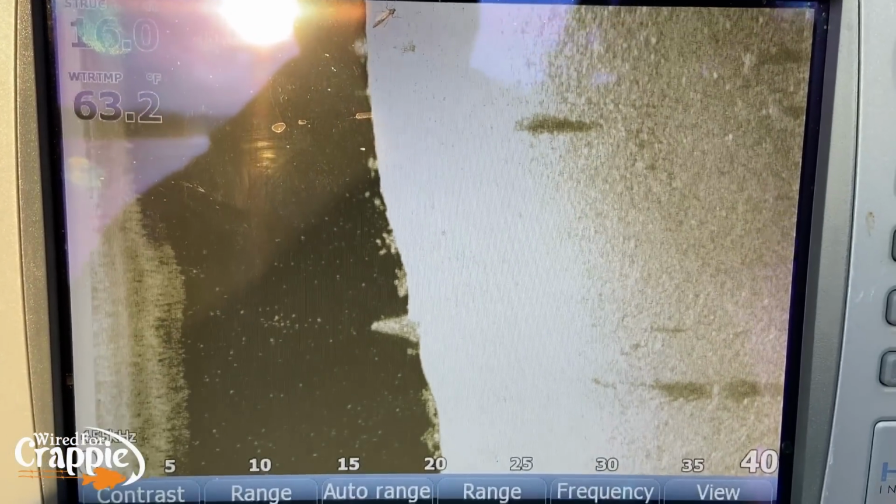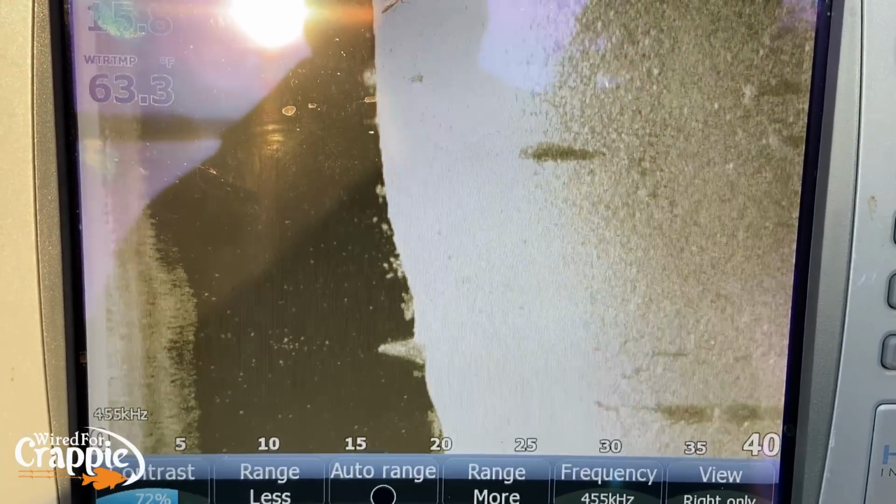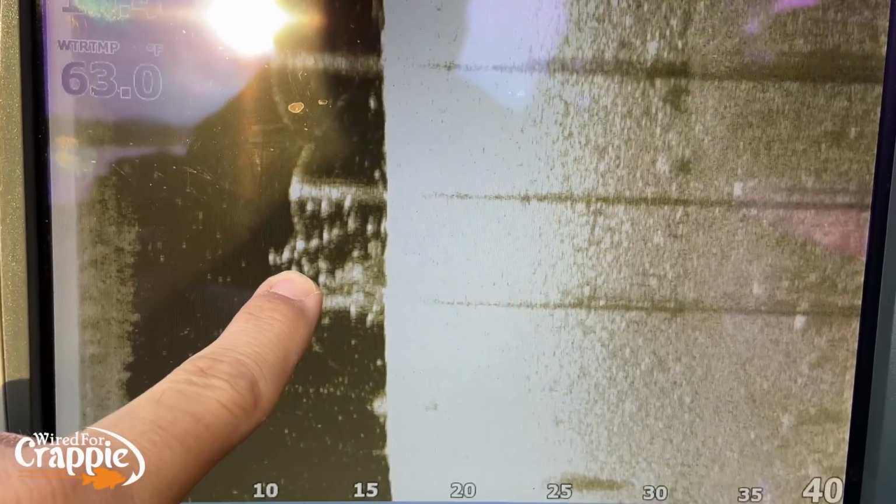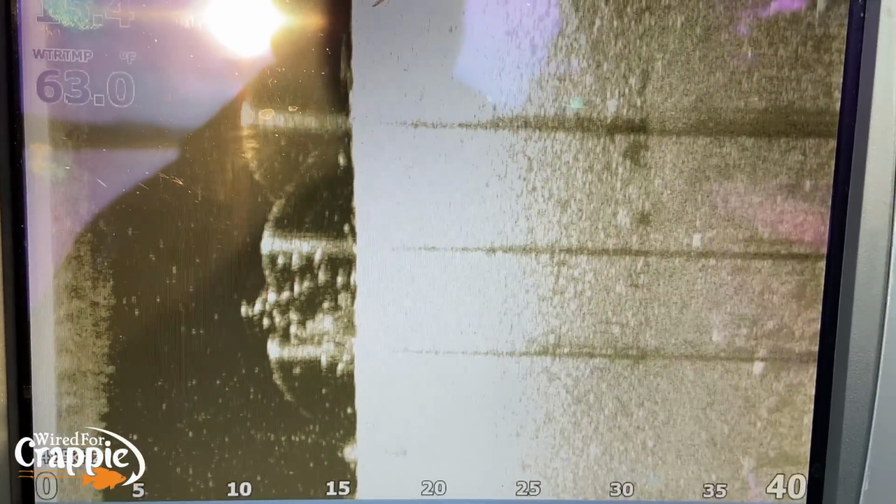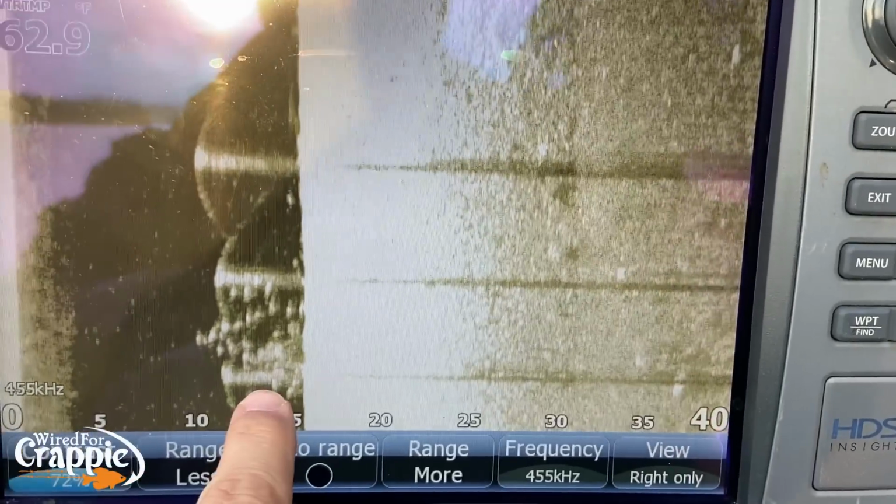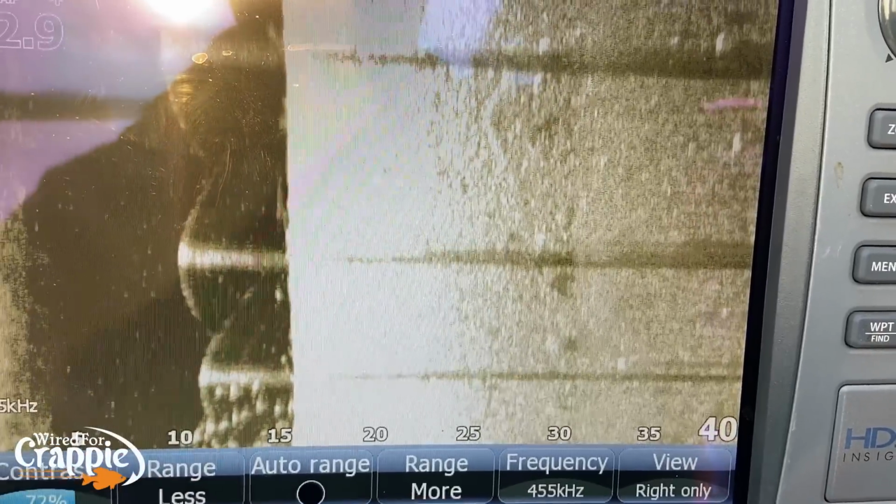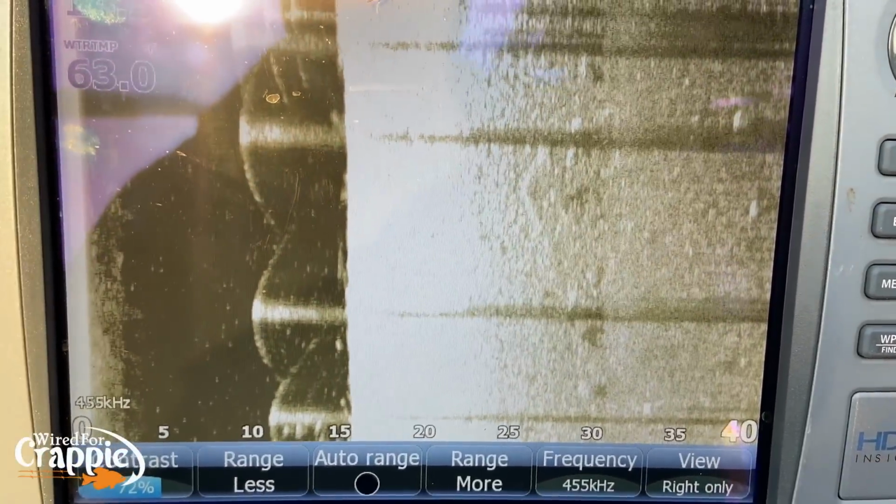Let's see here. There they are, guys. Check them out. That is what you're looking for. 15 foot of water, like I was talking about, 8 to 15 foot. There's your fish right there. Look at all them fish on that dock, guys. That's right at the beginning of the dock. See, there's a pole, fish in the middle. There's a pole, more fish. See if we can catch one.